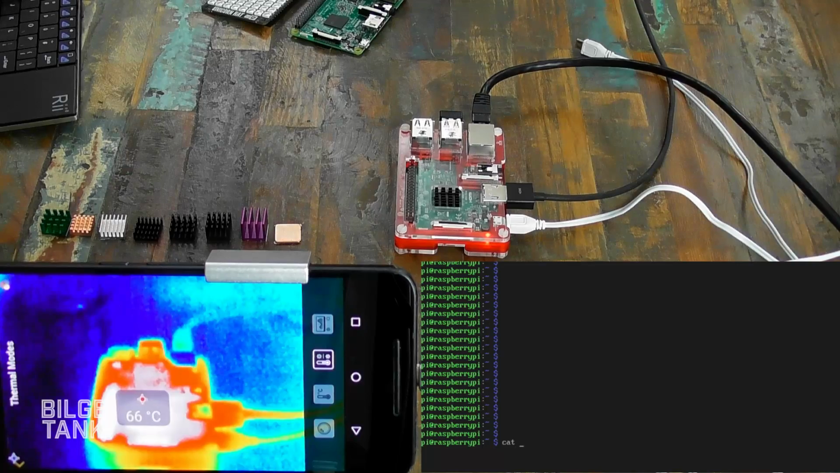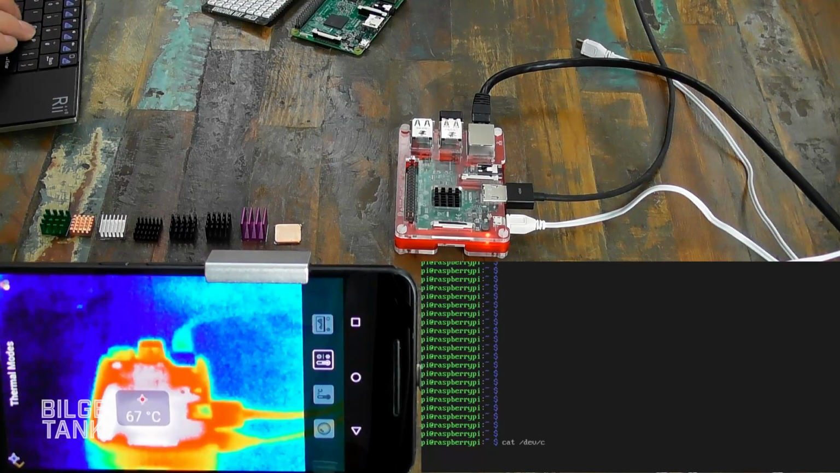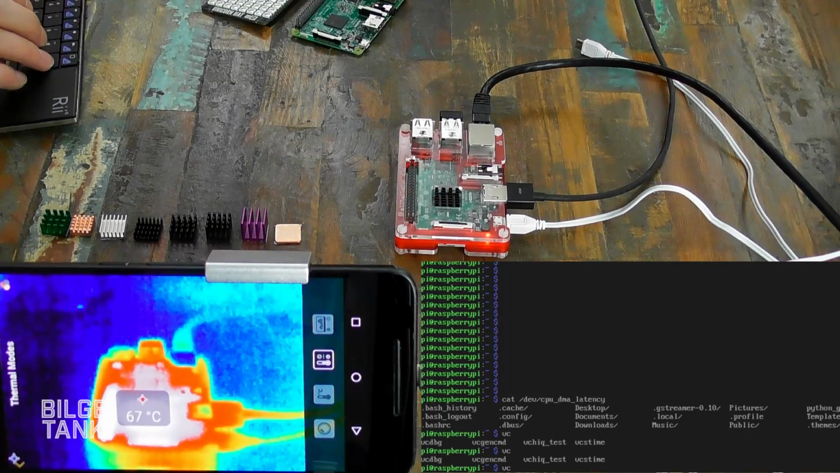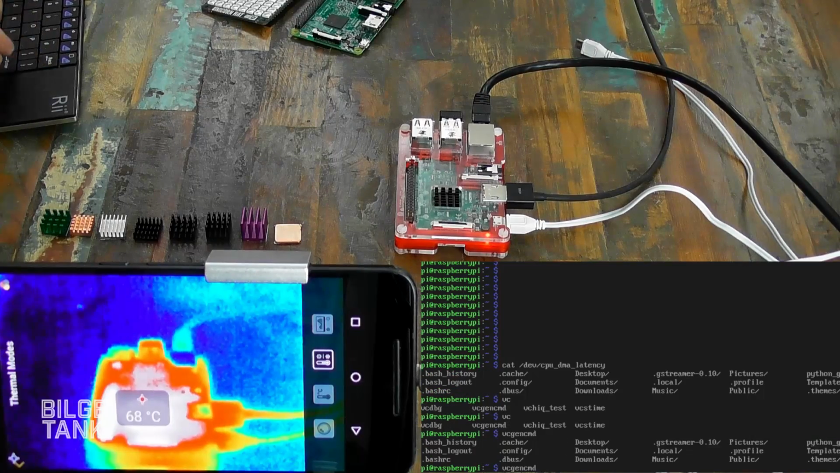I'm trying to get a compared to work. Was it CPU? Was it dev? No, it's the VC command. I forget. It was a video call, wasn't it? Yeah, VC. Was it one of those? VC Gen command. Don't ask me which one of the VC Gen commands it is.